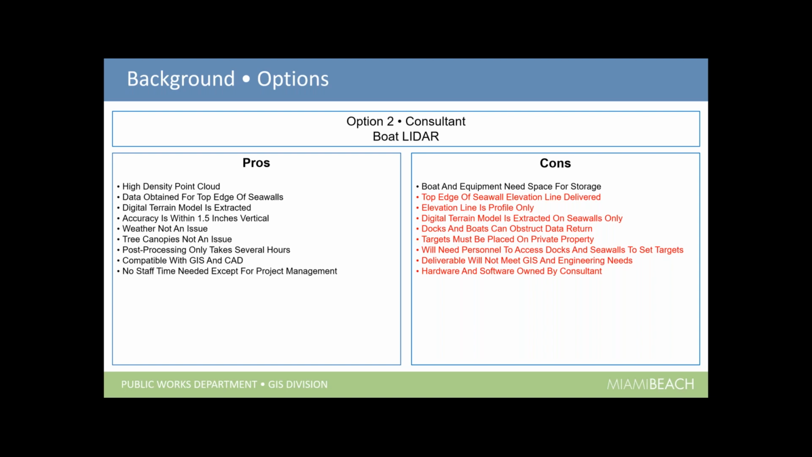Deliverables just didn't meet our engineering needs. And again, the hardware and software is owned by the consultant.